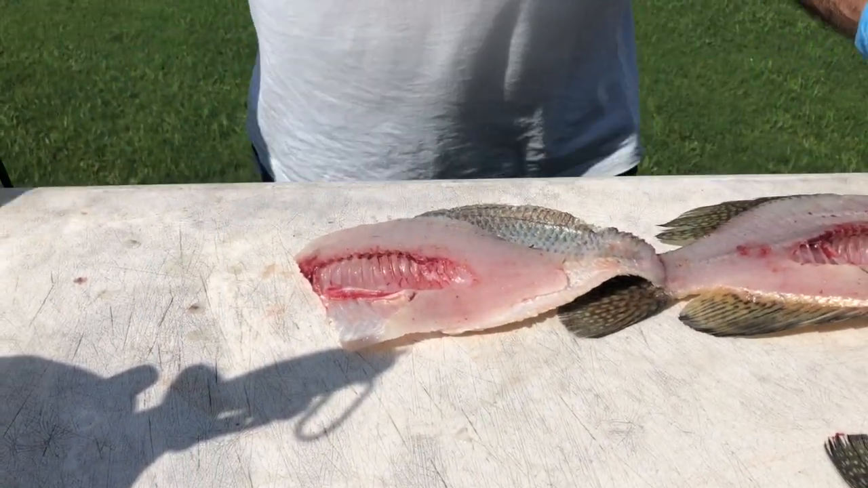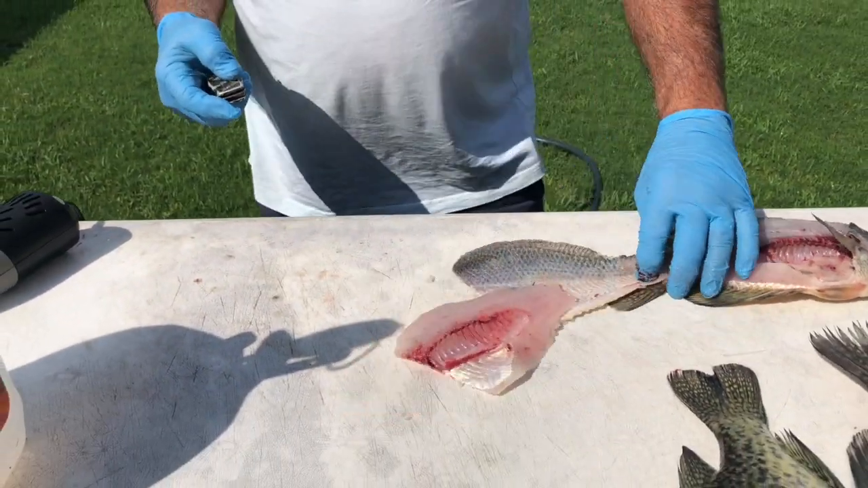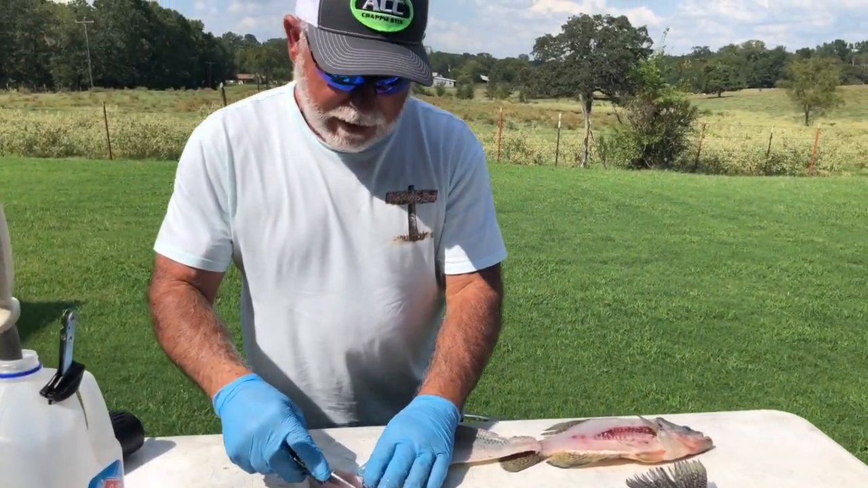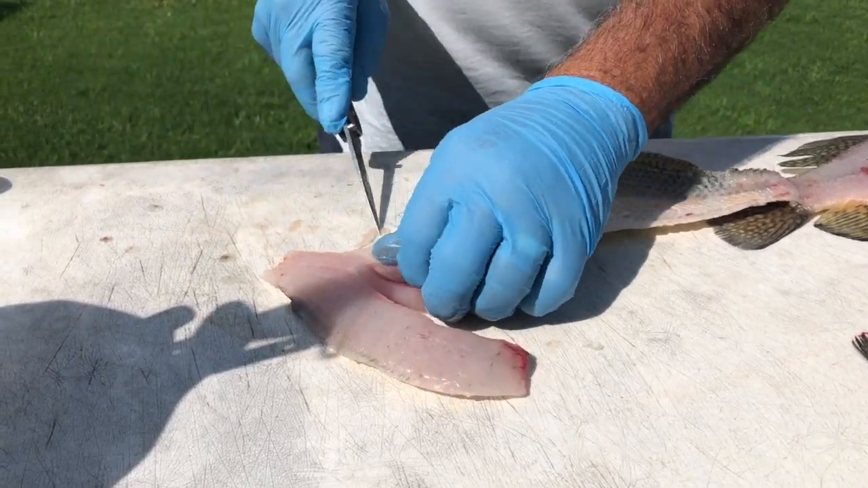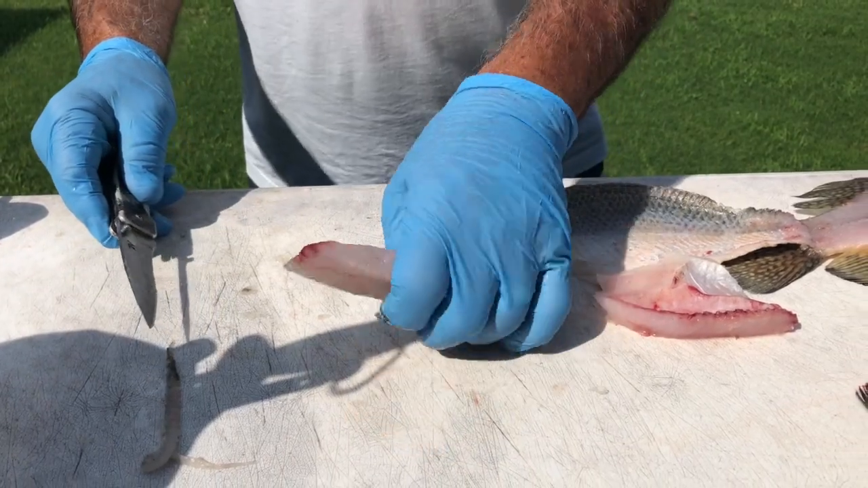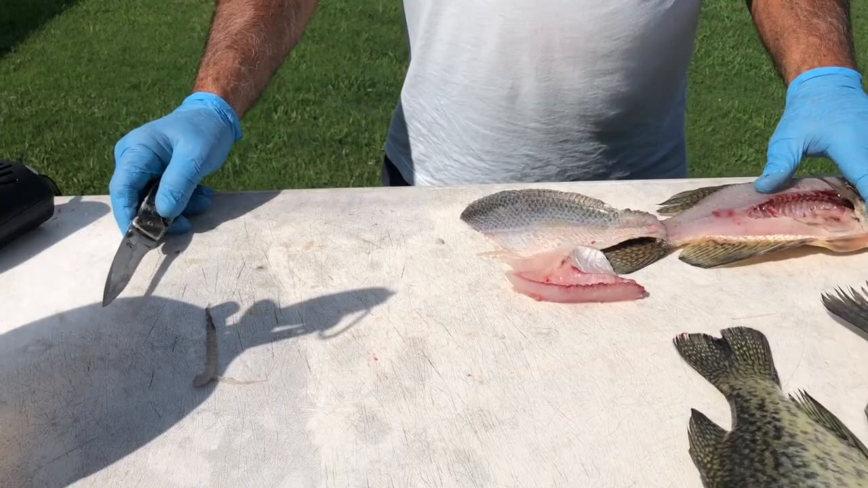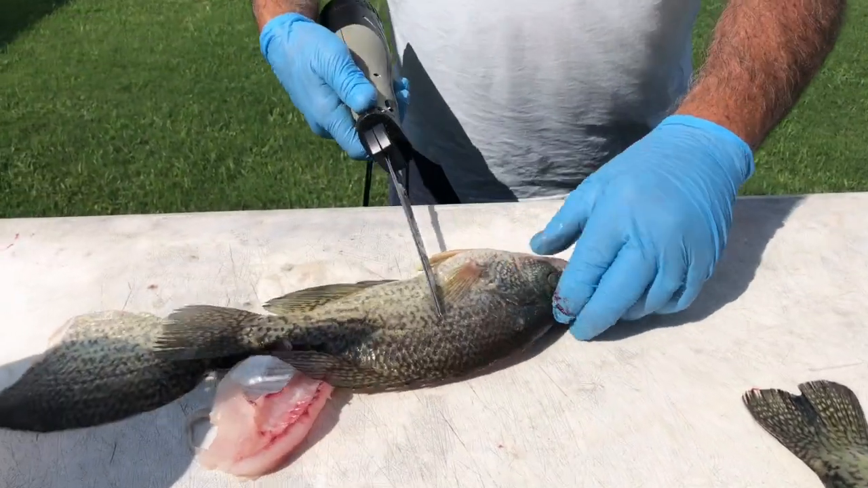Now, I'm gonna go ahead and show you how I rip it out real quick. I just take my knife, and I just go around like that. Usually scrape off a little fat, and there you go. Nice little, probably 12-inch fish, ready to go there. Let's get the other side.